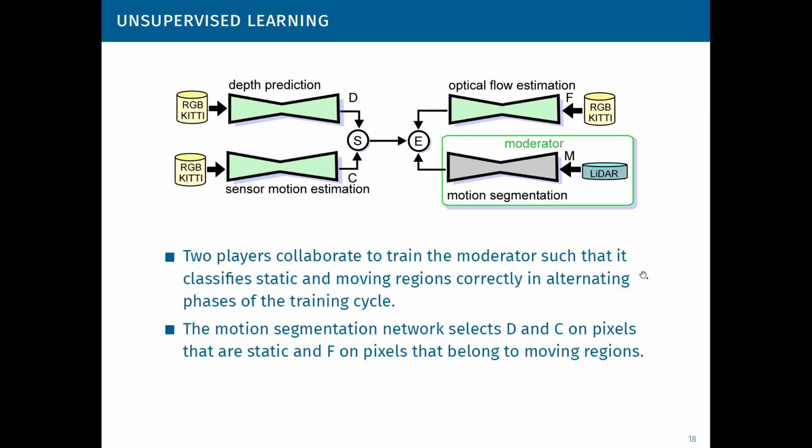For training the competitors, the motion segmentation network selects those networks that are here marked with D and C on pixels that are static, and selects the network F on pixels that belong to moving regions. In the second phase of the training cycle, the competitors collaborate to reason about static scene and moving regions by forming a consensus that is used as a loss for training the moderator.